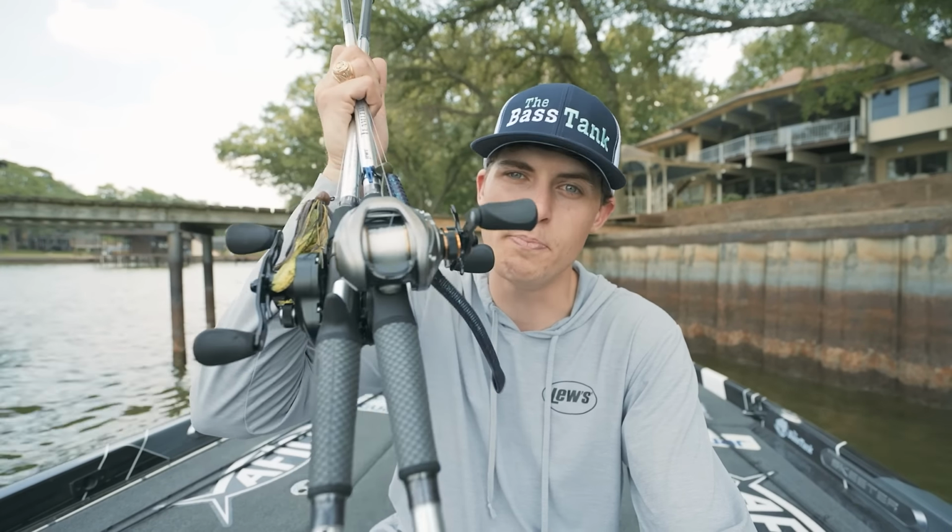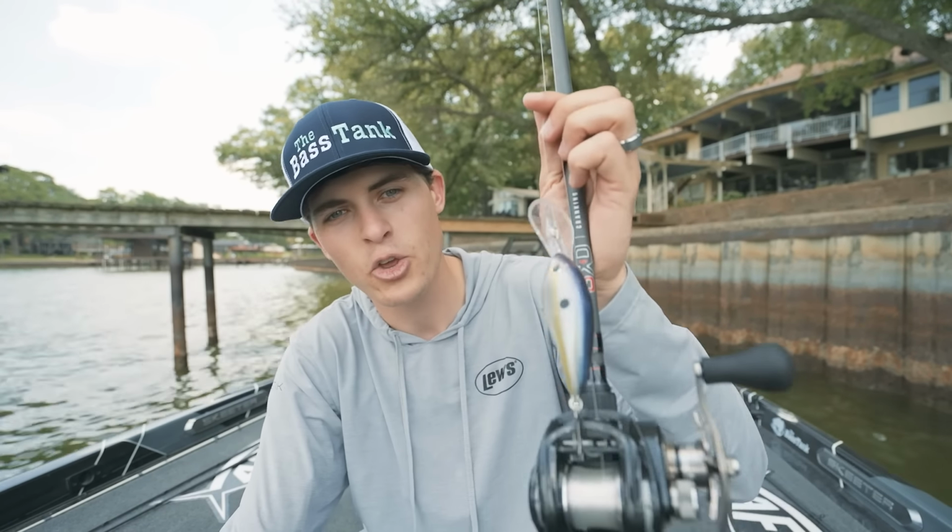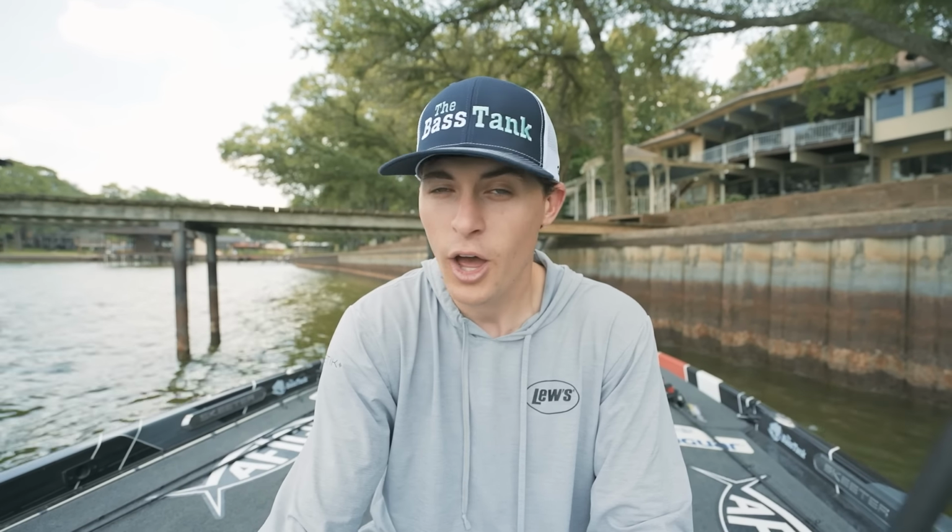I throw weedless big bass lures first, and then your treble hook, swim bait on a jig head, hair jig, drop shot to finish. If the fish are in a really weird mood, a drop shot can catch them, but I don't want to do that. I'm brush pile fishing. I want to catch them on big stuff.